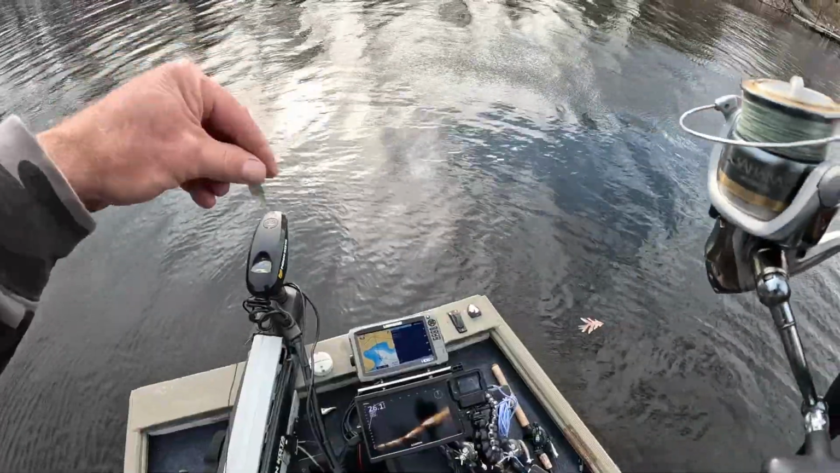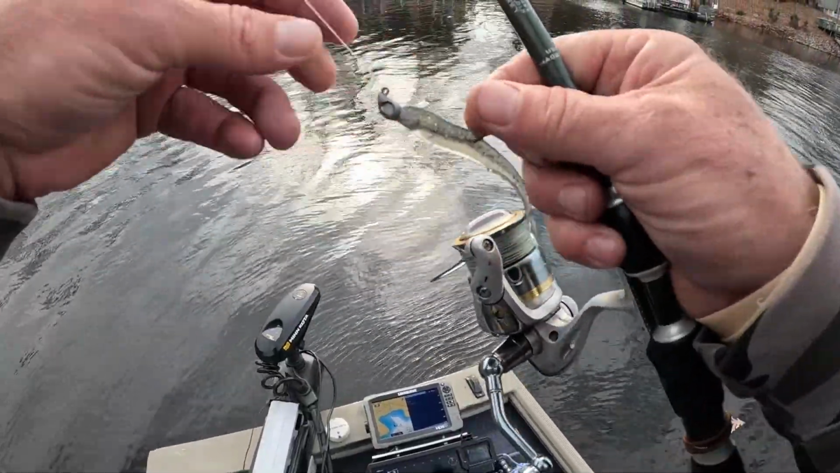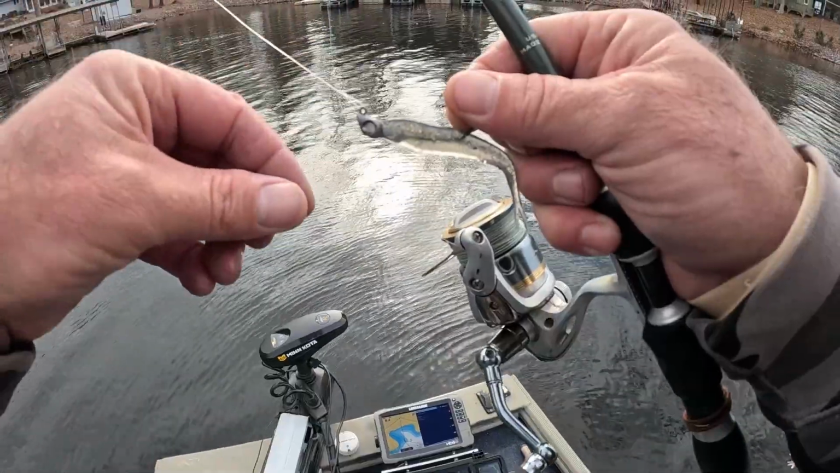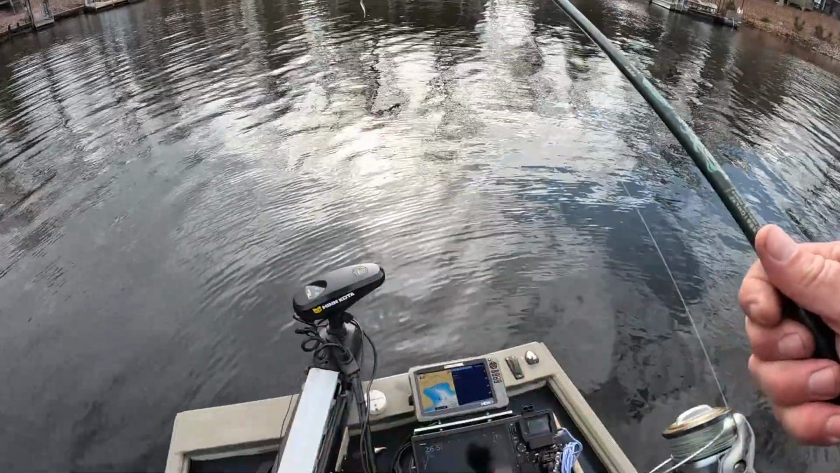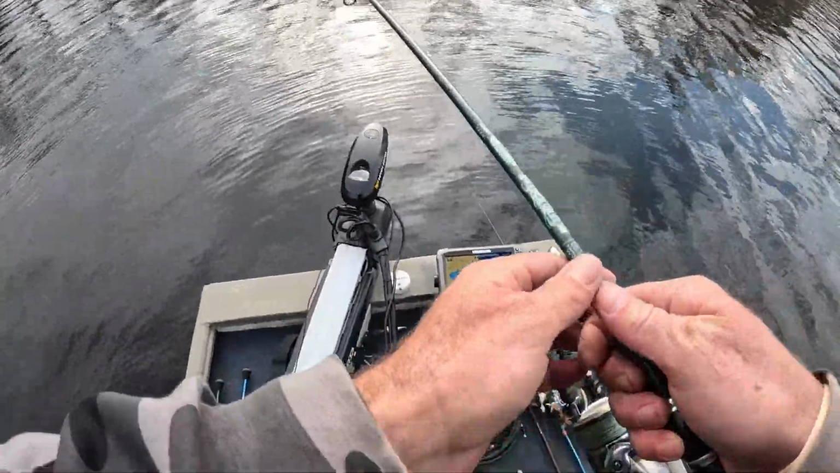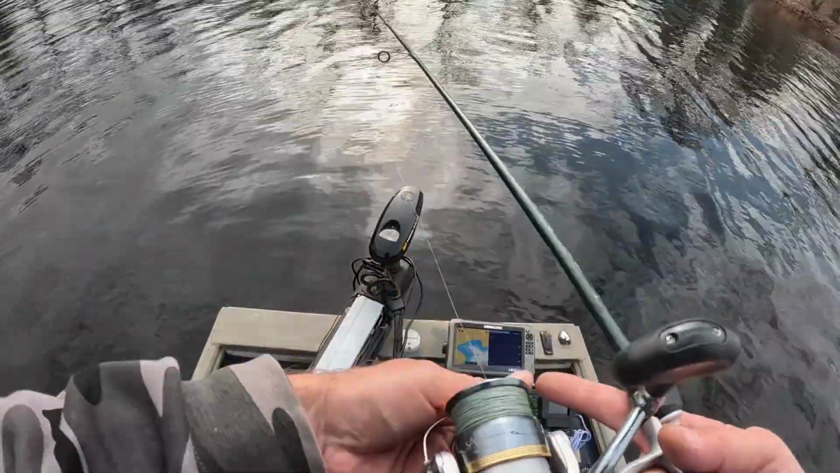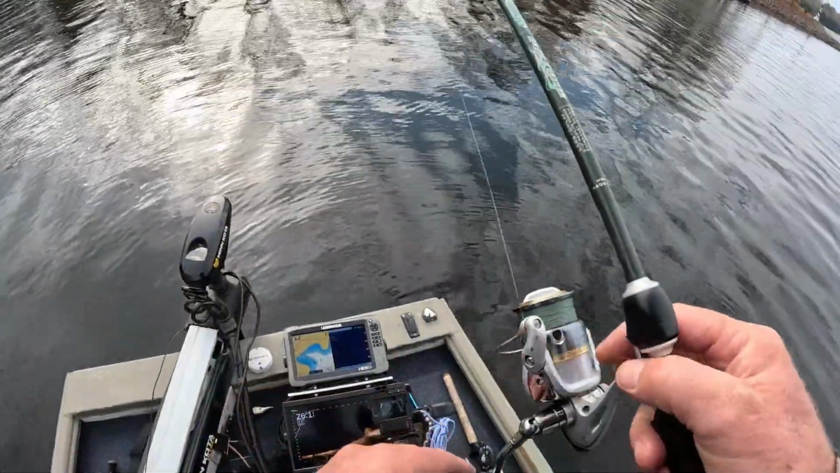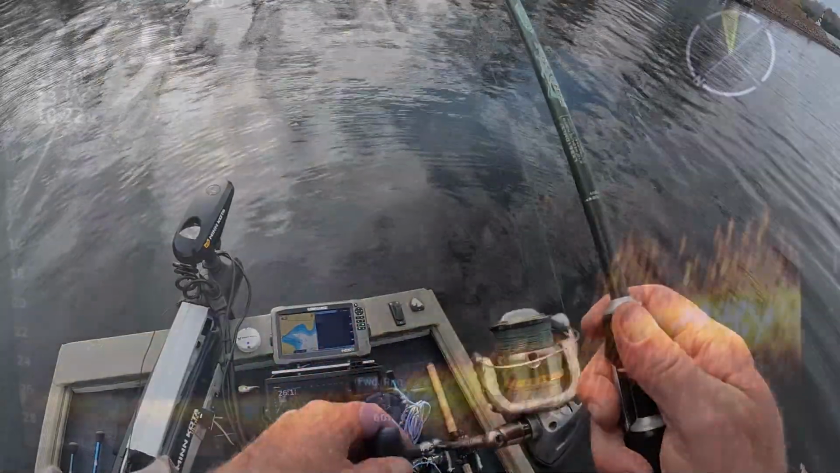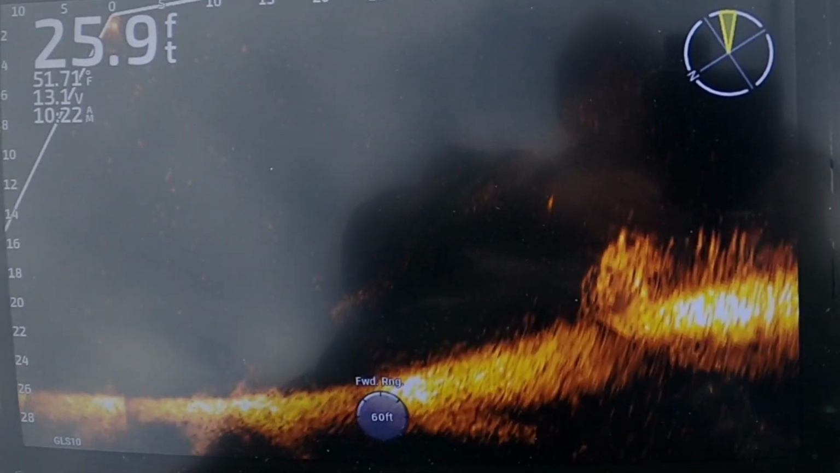Let's see what happens. All right, we got some serious wind, so we're just throwing that. This is just a standard 1/8 ounce jig head. I can't remember who this is made by, but just the little Yum forward-facing sonar minnow. So we'll cast this out and see what it looks like on the LiveScope. I'm gonna back this off to about 60. Some crappie on there. Okay, there's our minnow.